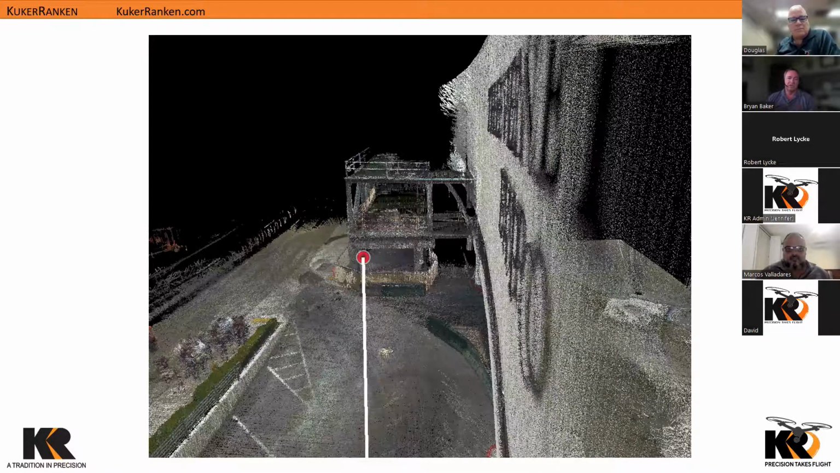Well, I wanted to get a quick combined data set to show how the BLK2FLY data integrates with the BLK2GO data, or any of our scan data. In fact, we can even bring in an unstructured photogrammetry point cloud that was generated from a photogrammetry drone and tie that in with the BLK2FLY or BLK2GO data using Register 360. That's a new feature in Register 360.